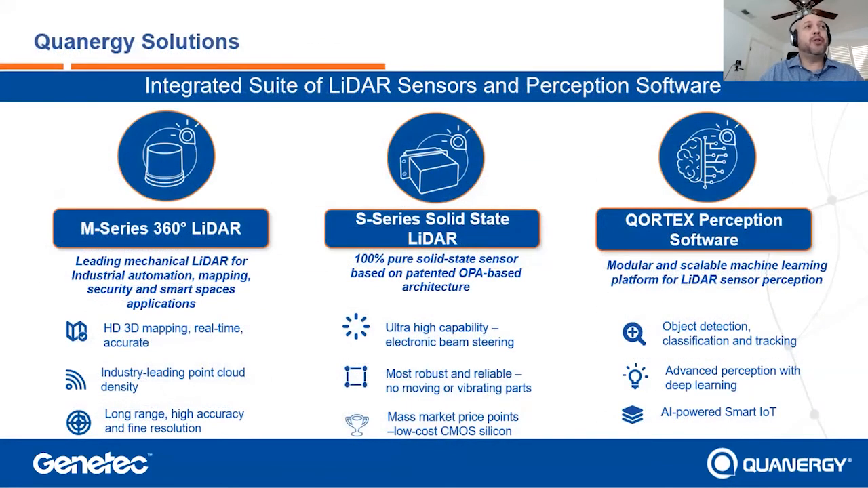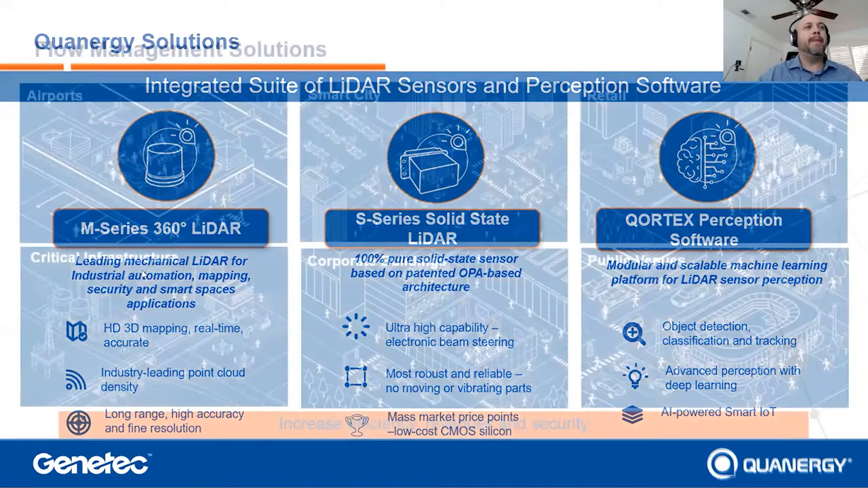Just to bring that full circle, we have our mechanical sensor, 360, meant for wide open, large area coverage. We do have a solid state, but I'm not going to talk too much on it. It's typically meant for pinch point overhead applications for offices or counting as people enter and exit. And we have Cortex, which is our perception software that's only required for the mechanical sensor.